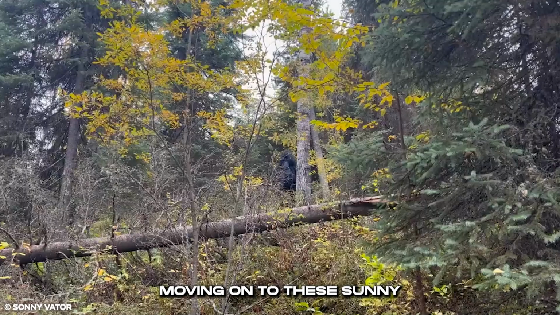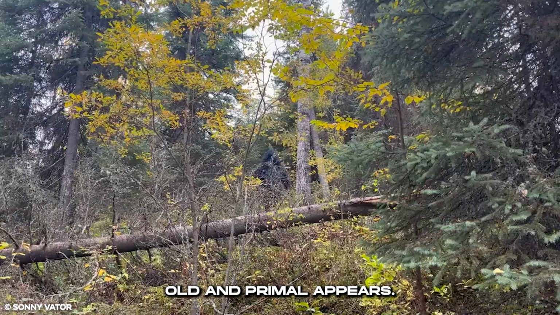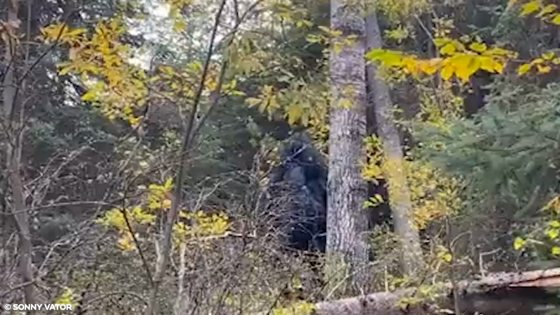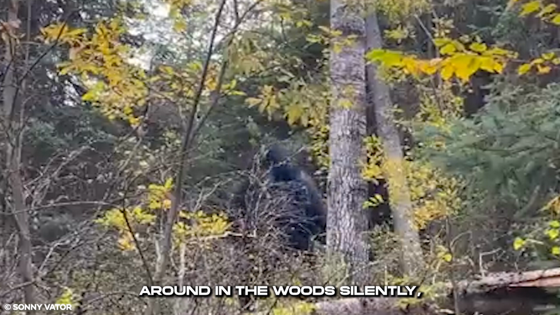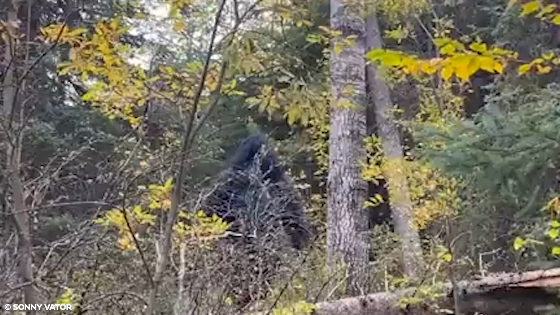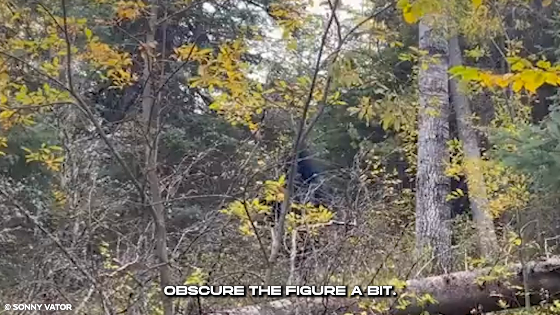Moving on to these sunny woods, it suddenly becomes not so beautiful when something old and primal appears. The revelation would leave you on the edge of your seat. A giant monstrosity creeps around in the woods silently, but the trail cam records it. The shrubs in its path obscure the figure a bit.